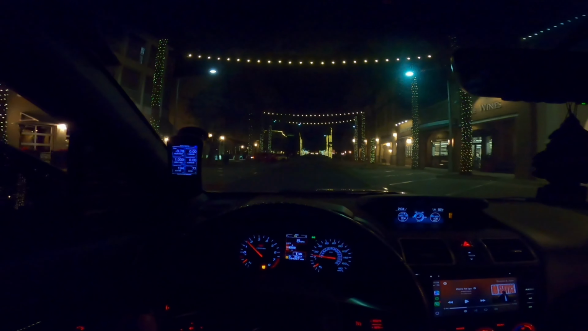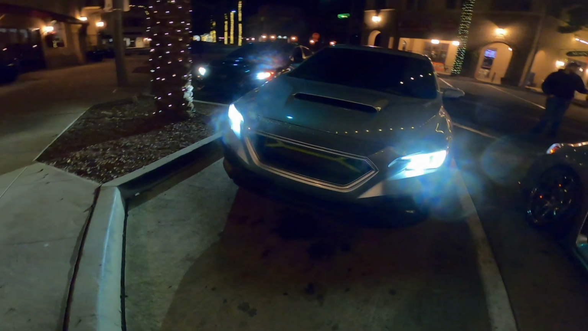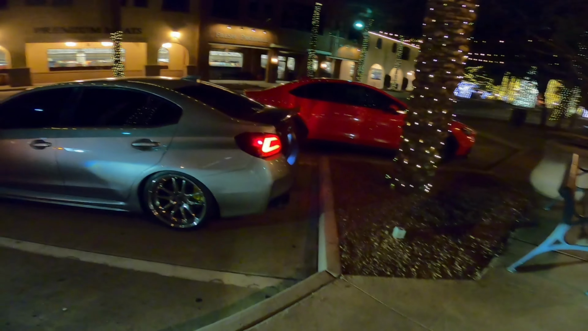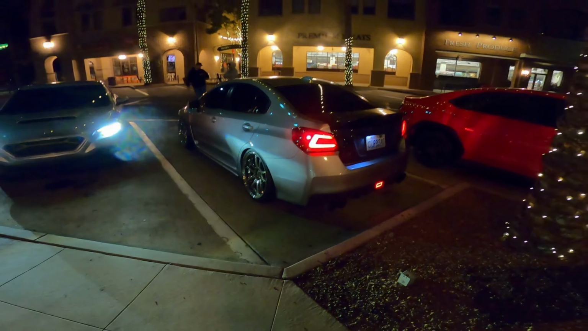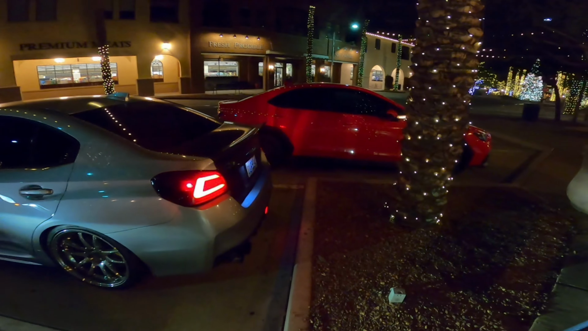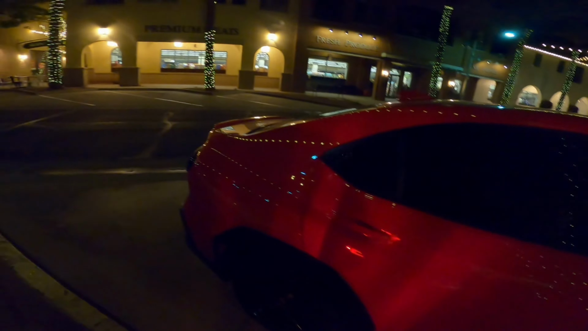Oh, guys, I'm about to just rip it right here. Oh, we just pulled up to the spot. We got Ryland's, we got my sexy beauty just chilling here. Oh my God, it looks so good. Both the cars. Can't forget Alan's red VB. Obviously, I'm gonna walk over there right now. That looks so clean. Hell yeah.